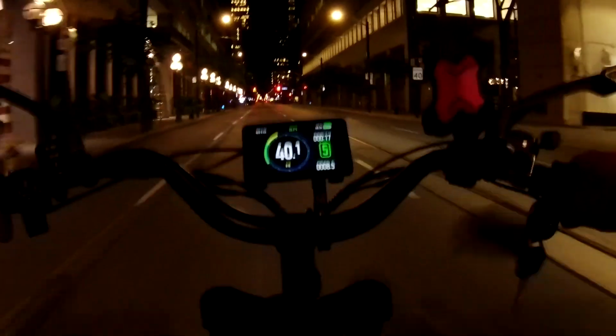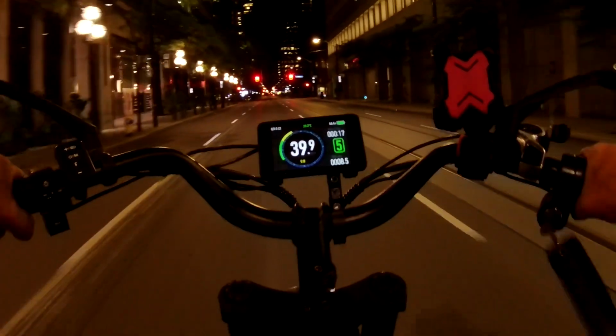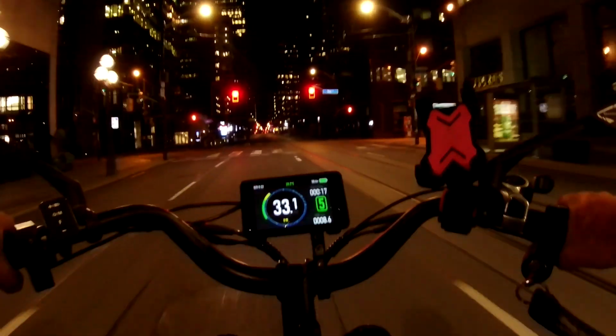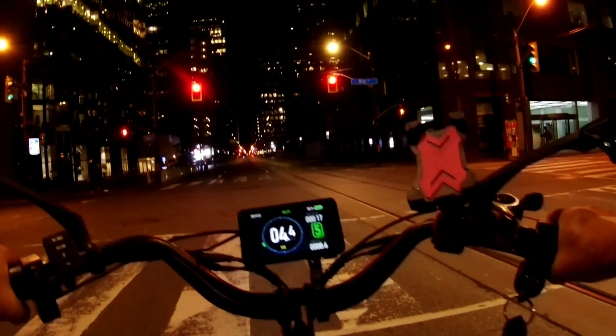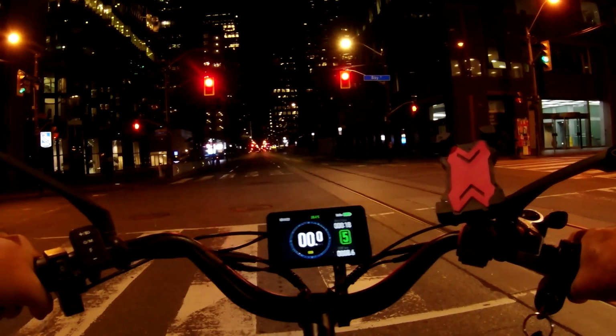Oh, look at this, racing the streetcar. Oh, someone's getting tits up.